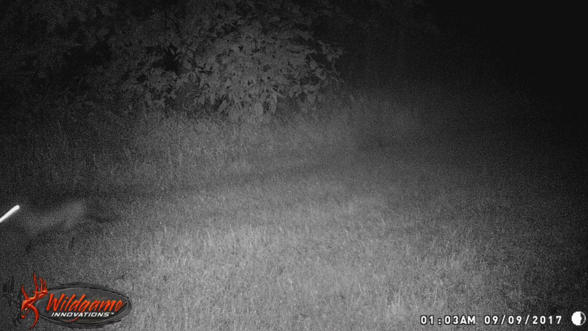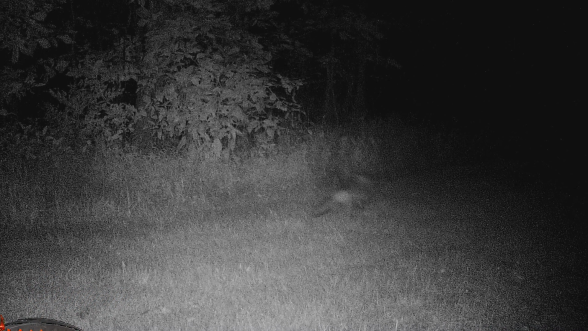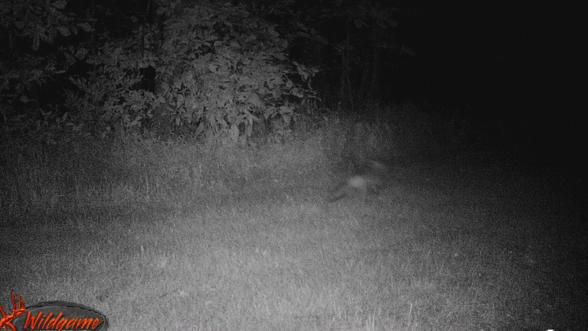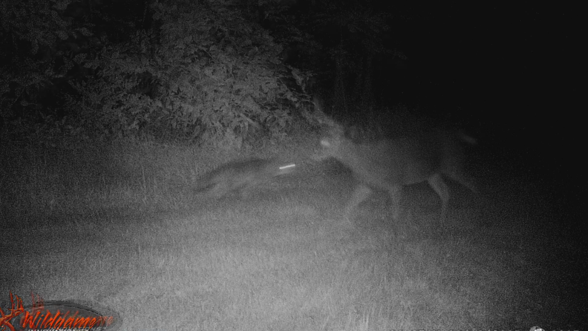Okay, here we are. First fox sighting here, red fox. There's that little unicorn buck again. He has one horn, broke his other one off. Another red fox. Now this is a coyote. First time I've seen a coyote all year.